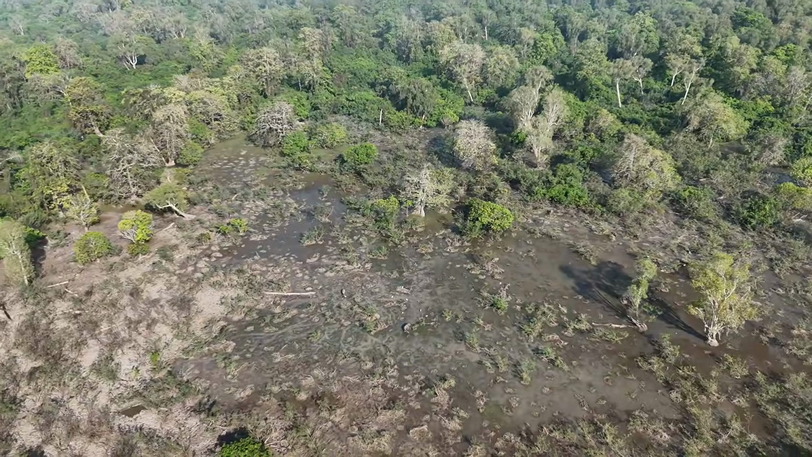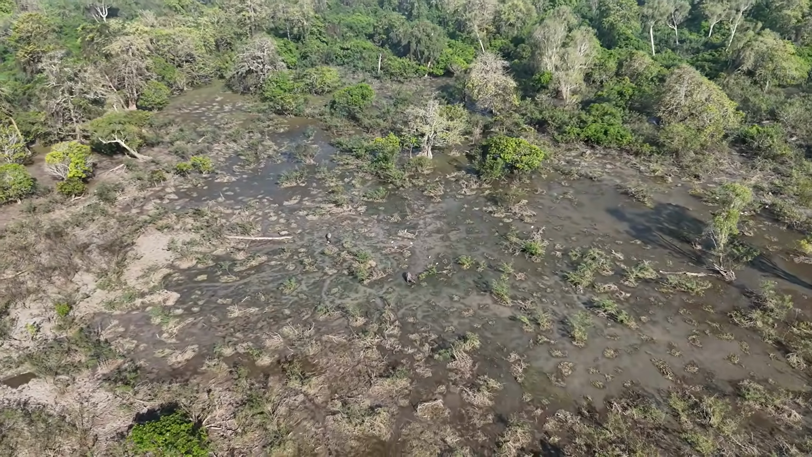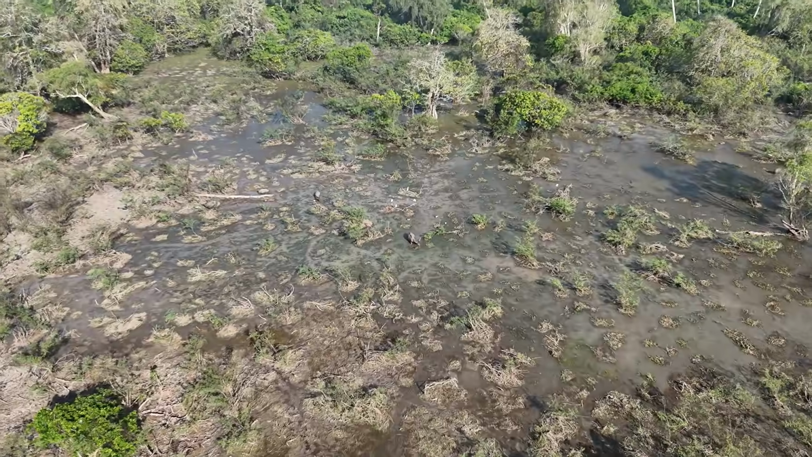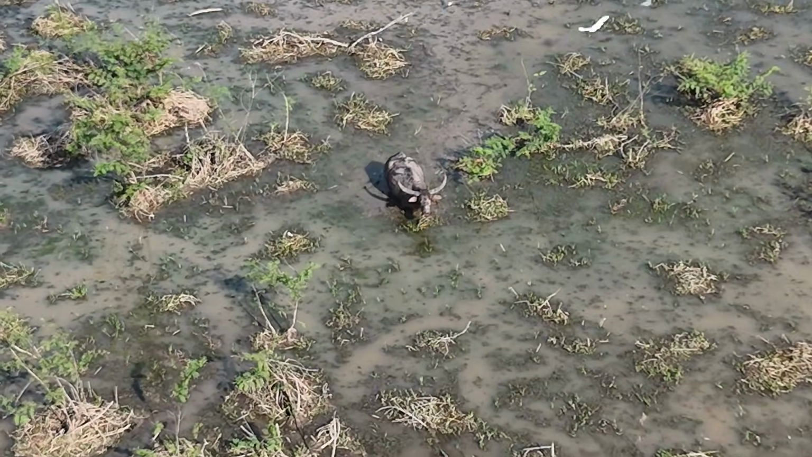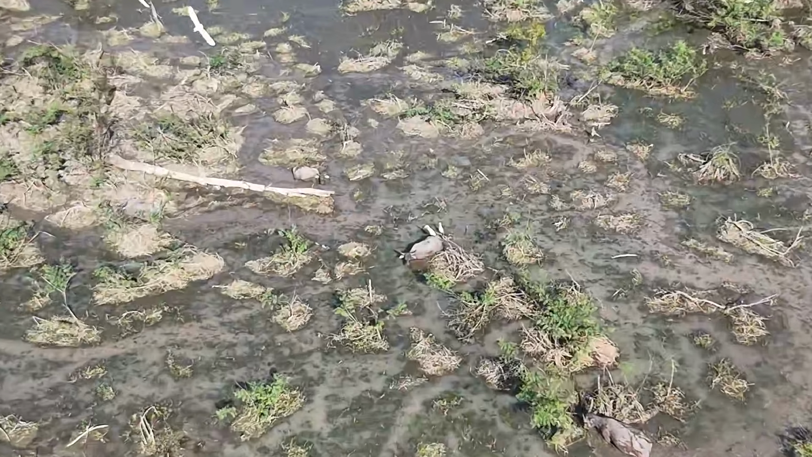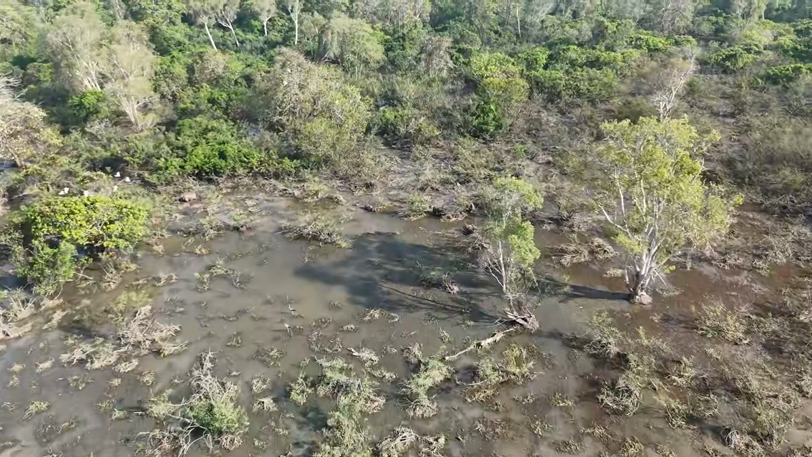While I had the drone up in the air, we picked up these buffalo down on a big water area that we hadn't noticed before. Had a quick look at them, zoomed in. The big cow there, didn't see any bulls, but there were enough animals there that it was worth the effort to head in there on foot and have a closer look.